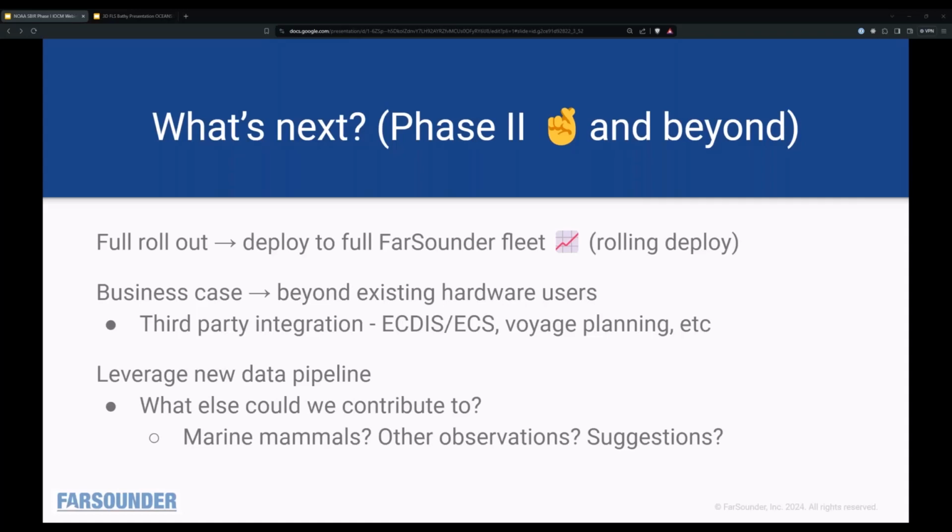So what we're going to do next, we're hopefully going to be expanding the program in a phase 2 and continuing it. We're going to do a full rollout to the whole FarSounder fleet, going from tens of vessels to hundreds of vessels, hopefully in a rolling manner so that we catch any scaling issues that pop up as we go. And then working on the business case of expanding beyond the existing FarSounder hardware users into third-party integrations with different types of software. And also I'm hoping to get some help from the crowd here too.